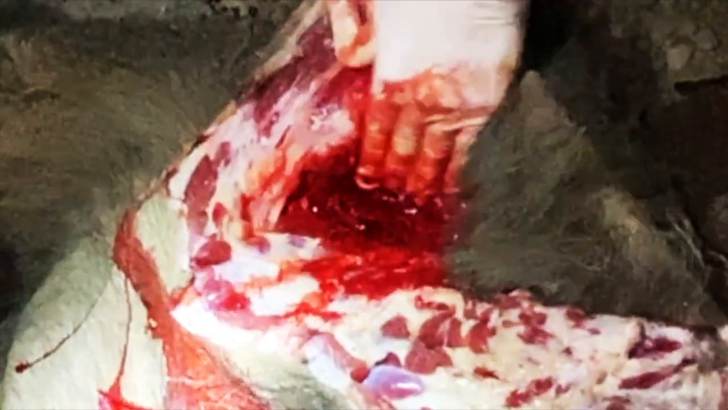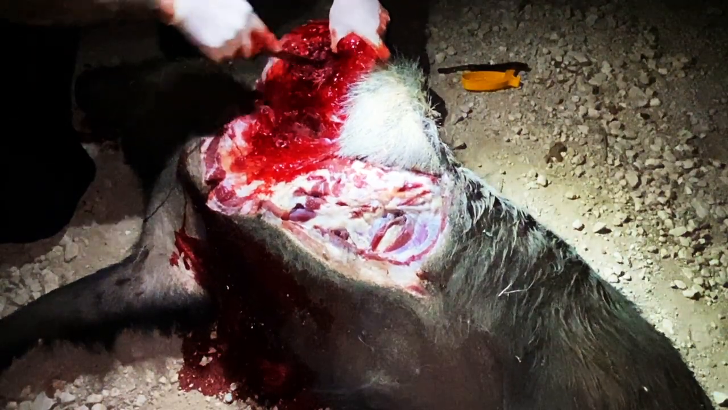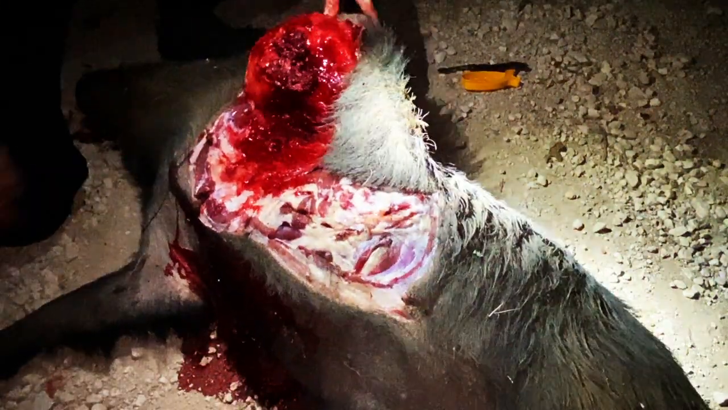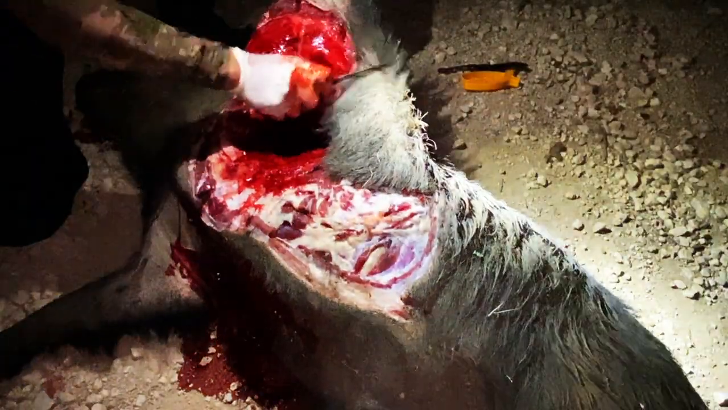Already congealing. Let me see if I can just feel for that bullet. It's gonna be somewhere right against the shoulder. Yeah, it shattered some of the shoulder on the inside here. Hearing something metal, or is that just bone? Yeah, what I think I'm going to do, I want to get to the back straps, so I'm going to take the shoulder out and recover it in the morning.